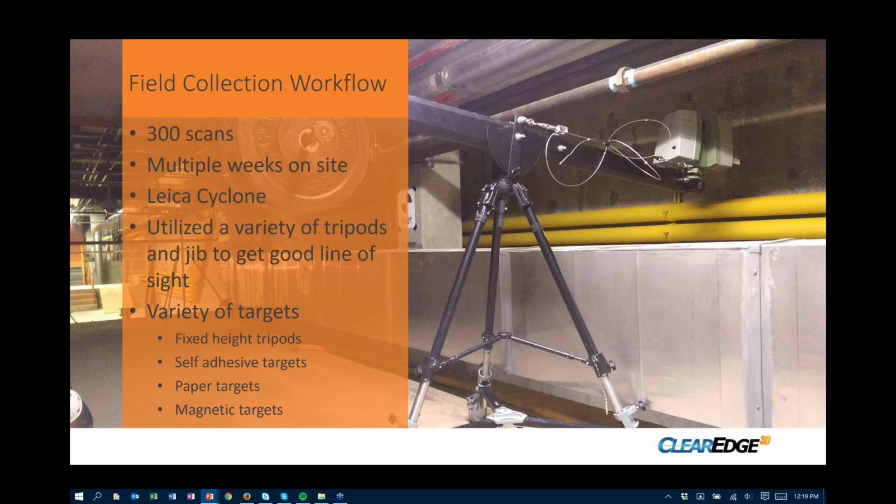Here on the screen you're actually seeing a jib. It's kind of like a boom lift, where we can actually put it out over objects that aren't trenches, for example. This happens to be over some ductwork that was blocking some line of sight for some stuff up above there. But we utilized fixed height targets that are set on survey control. I mentioned the self-adhesive and paper targets as well. And then, of course, some targets end up on magnetic bases or pipe bases that can be attached throughout the facility as well.